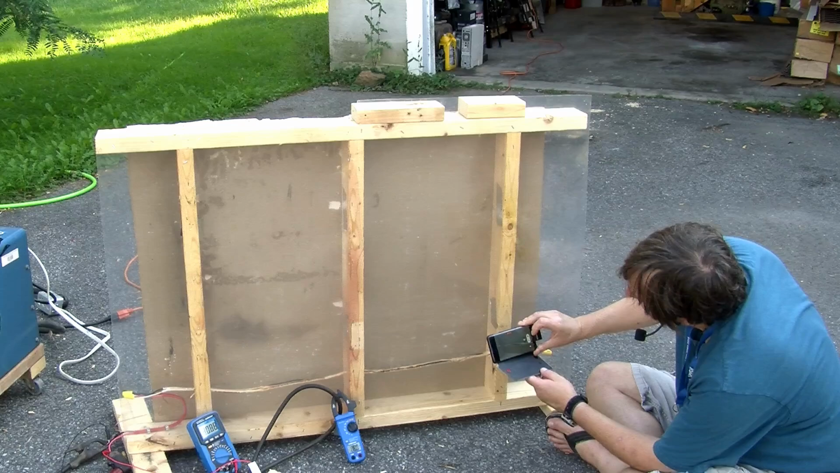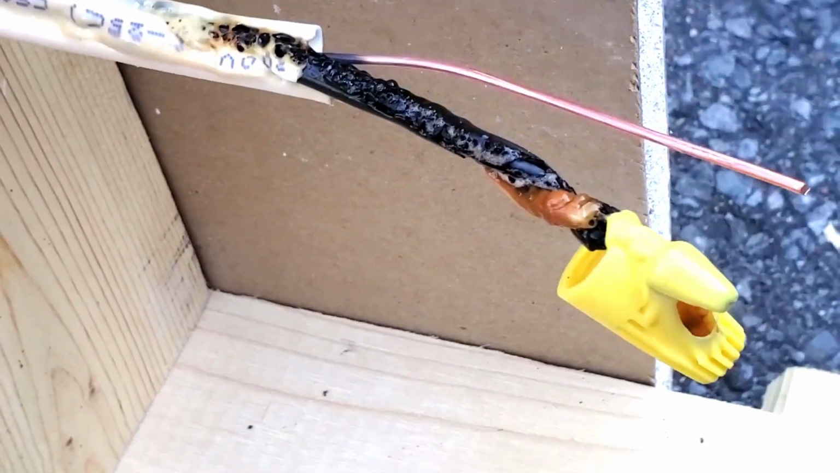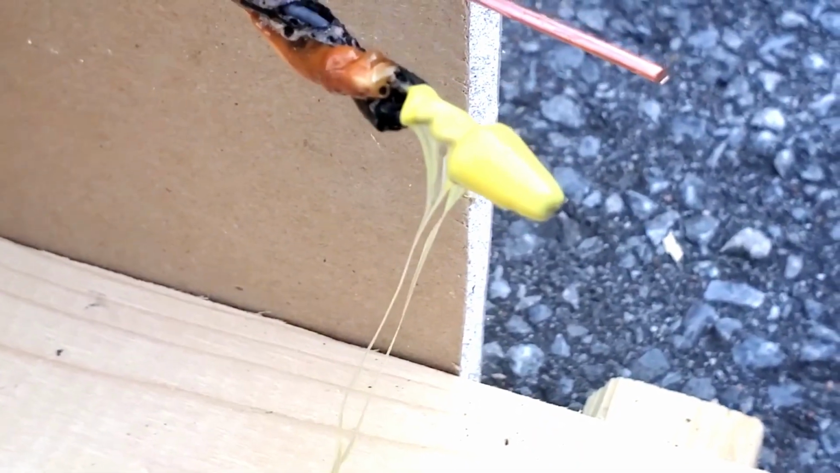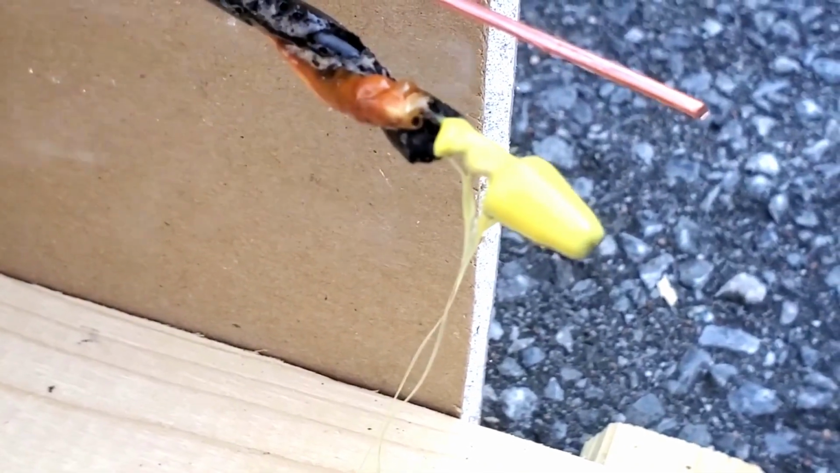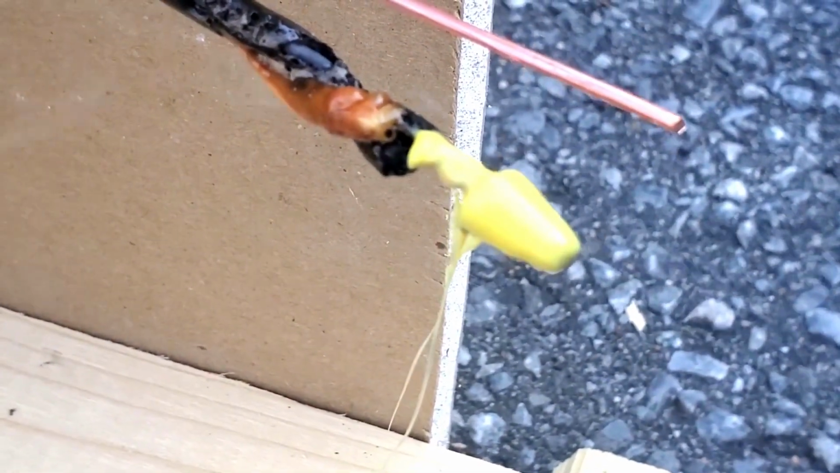We're getting quite a bit of smoke now from the wire in here. Oh, and look, the MAR connector has completely come apart now, and the end is going to drop off. That's very interesting. That's the first major failure I've seen of a MAR connector, so maybe I didn't twist the wires very well. Certainly the plastic, at whatever temperature this is, has liquified.